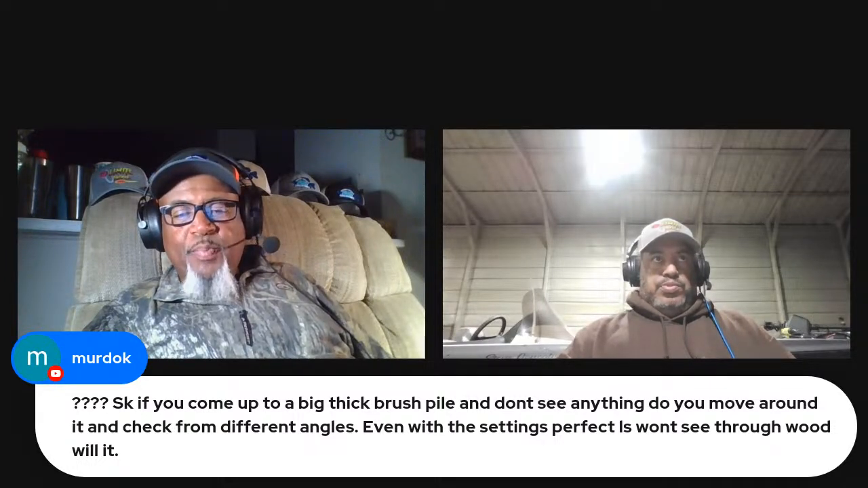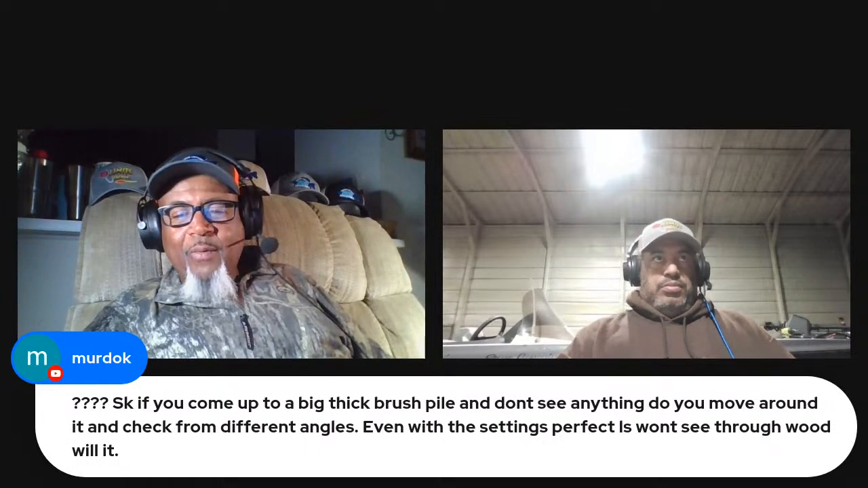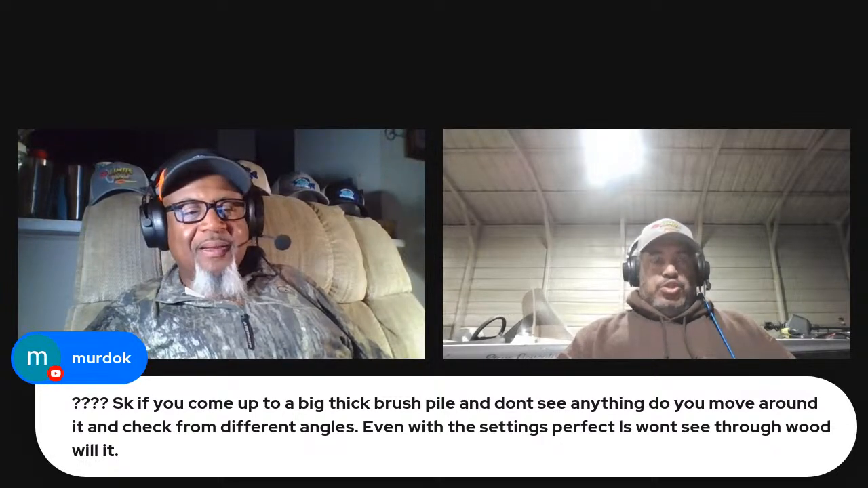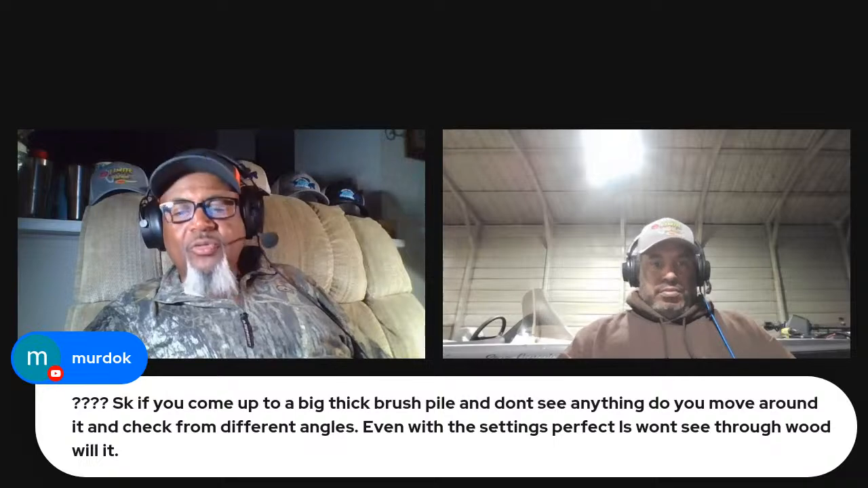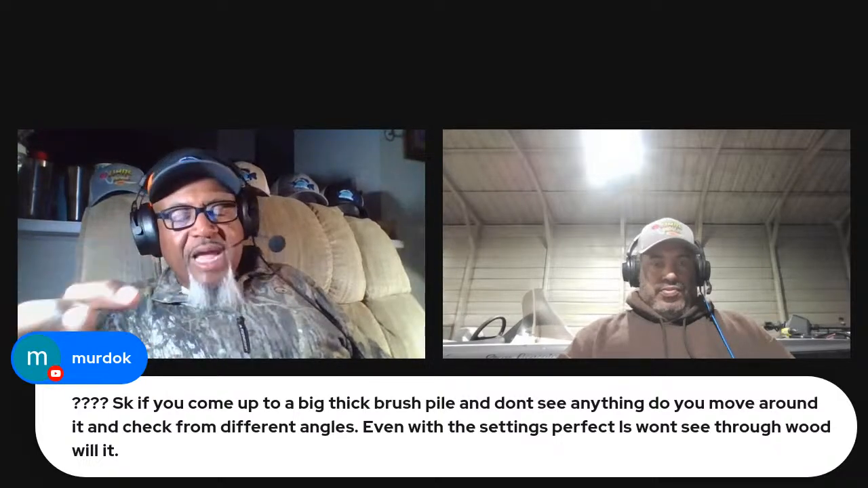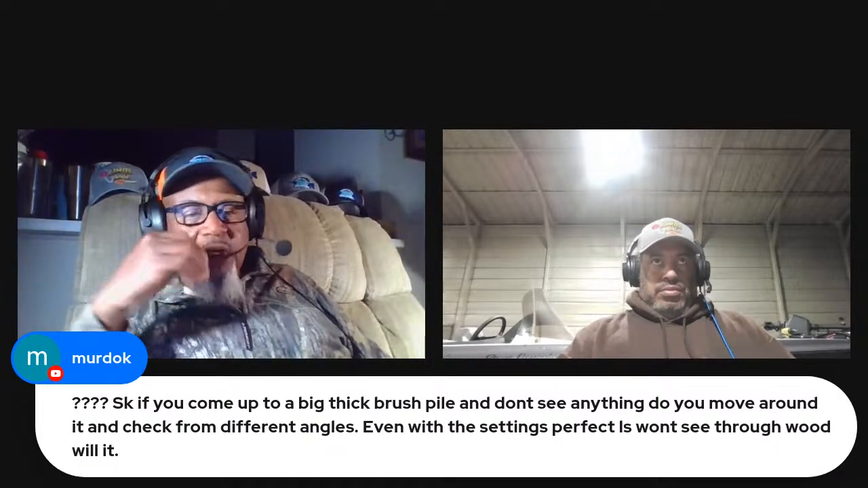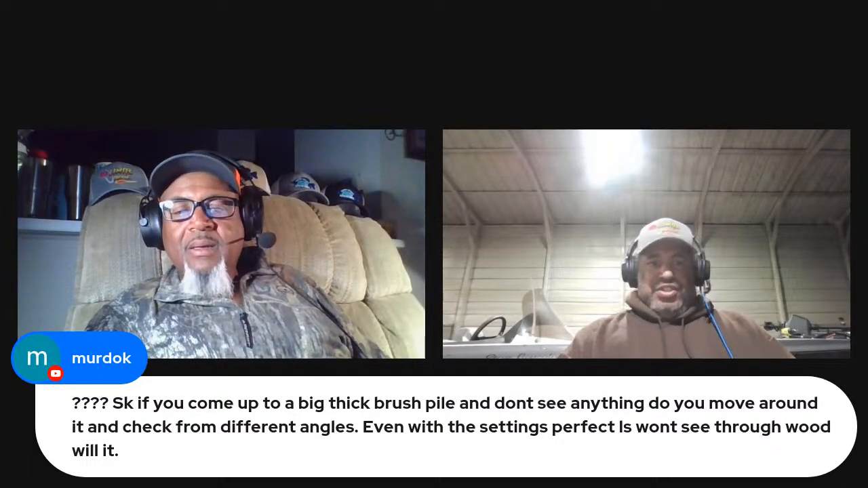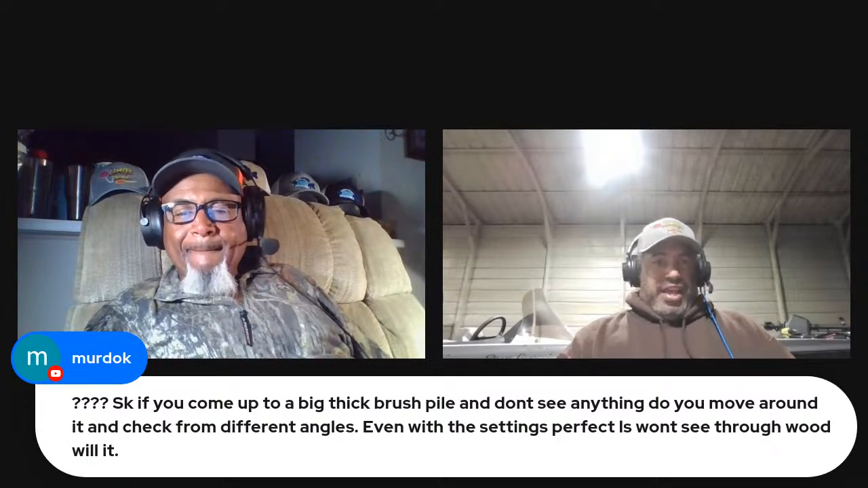Even with the settings perfect, I won't see through the wood. That's right. It's just like a spotlight. It works identical to a spotlight. If you want to shine into all of that structure, you've got to move around, without a doubt. I'll look for them fish too. I'll look for something moving in there.